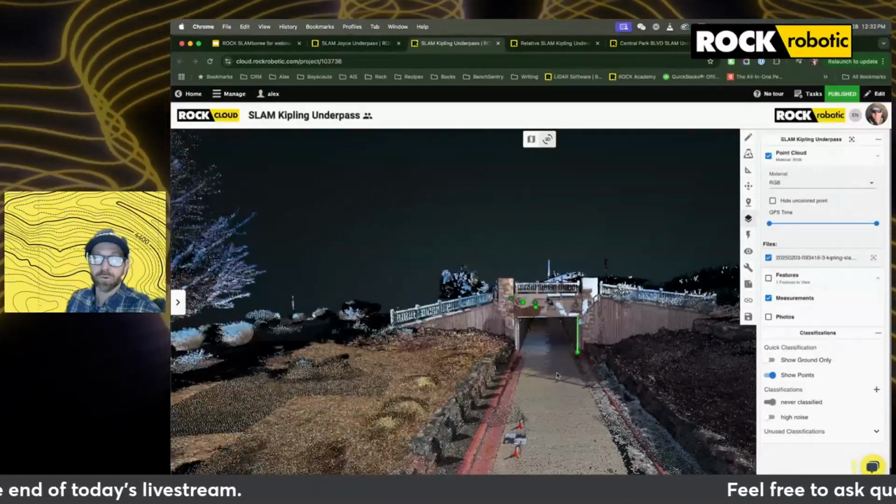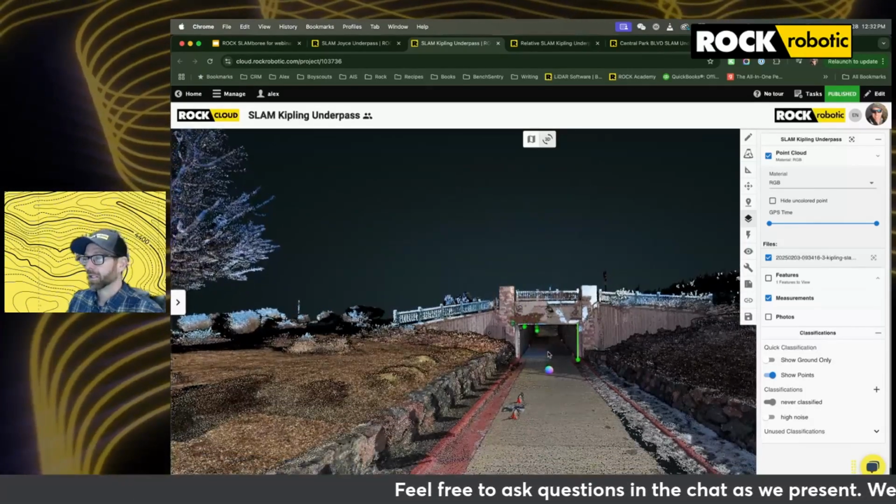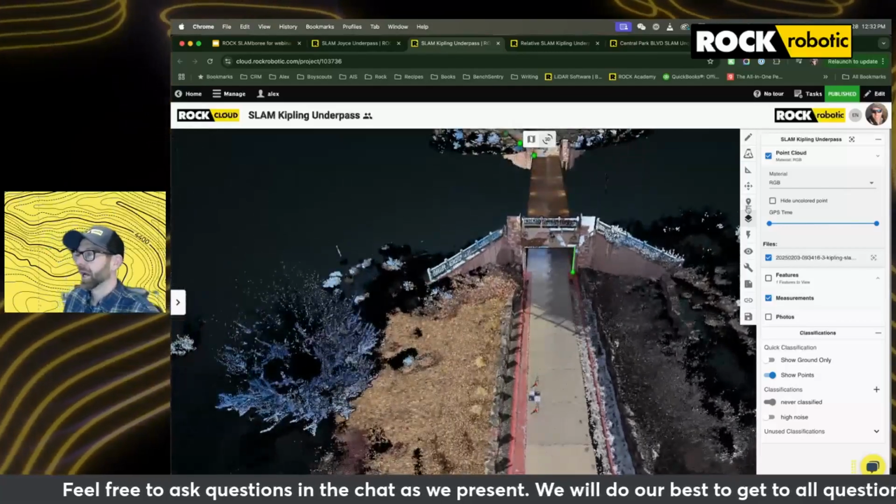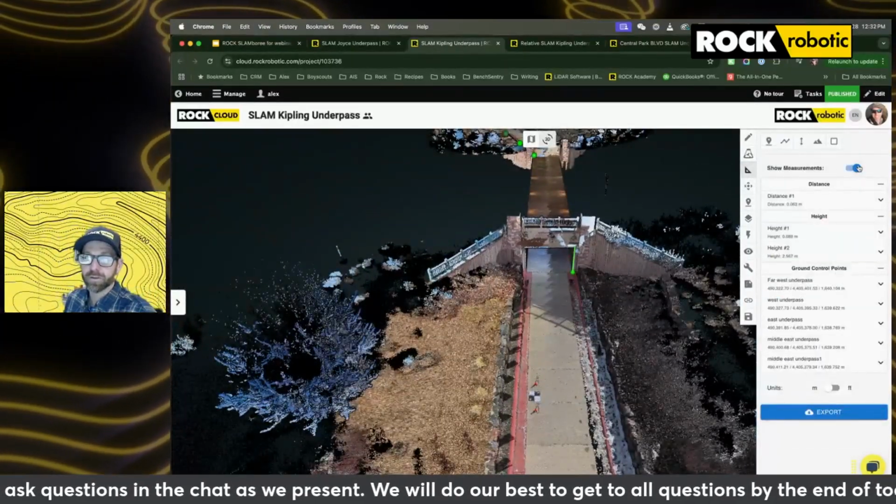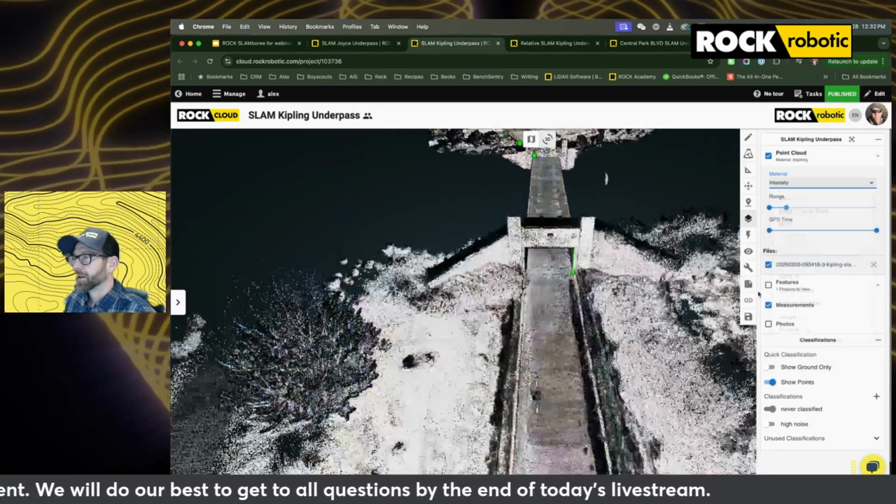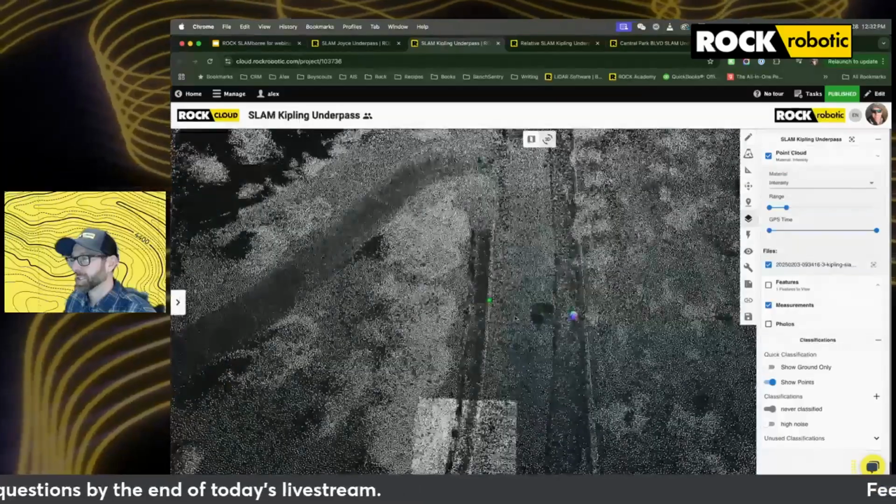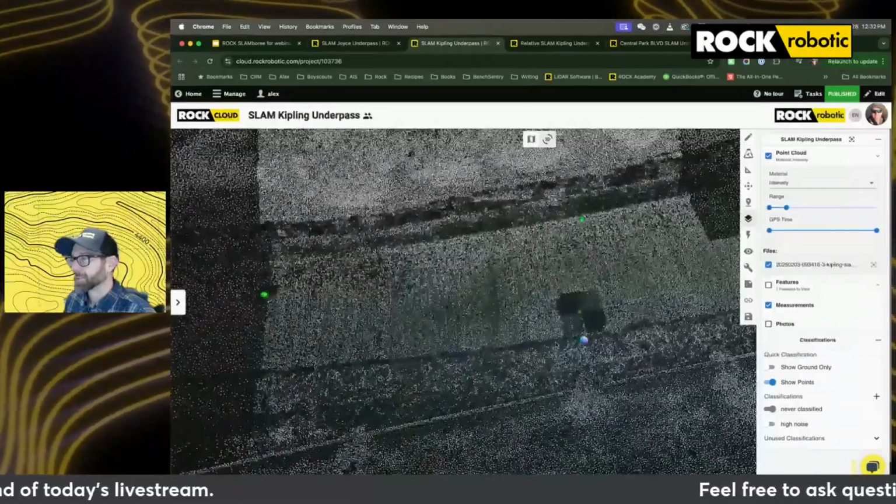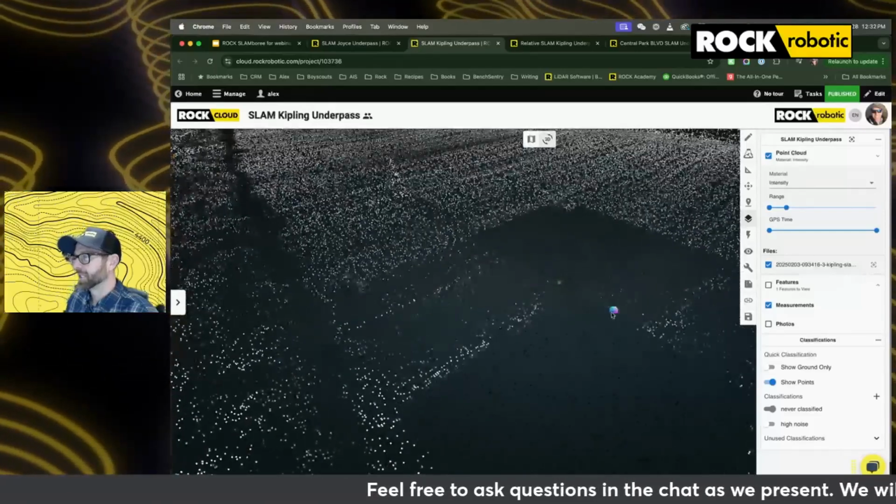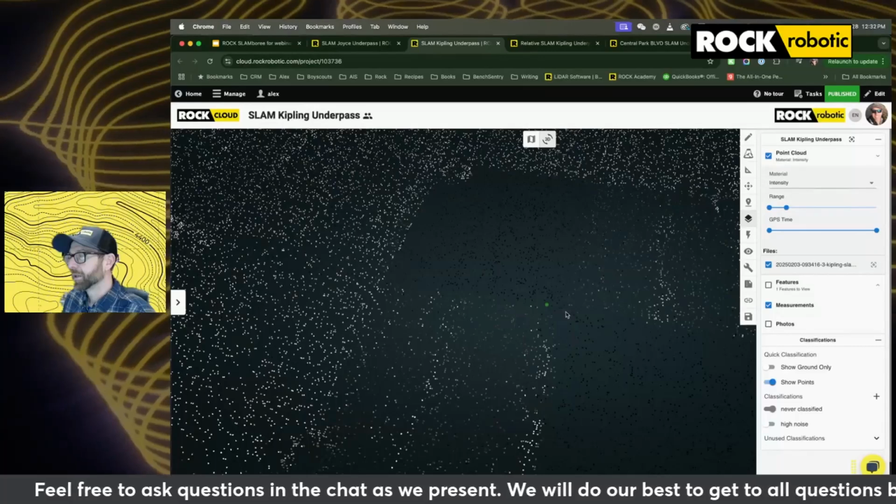So what we want to do is look at the alignment of our GCPs. We'll turn the measurements on, and we can go over to intensity view. If we zoom into our GCPs, we can see, and if we were to make a measurement, these are close, but they're not within the 1/10 of a foot or 3 centimeter accuracy that we want.